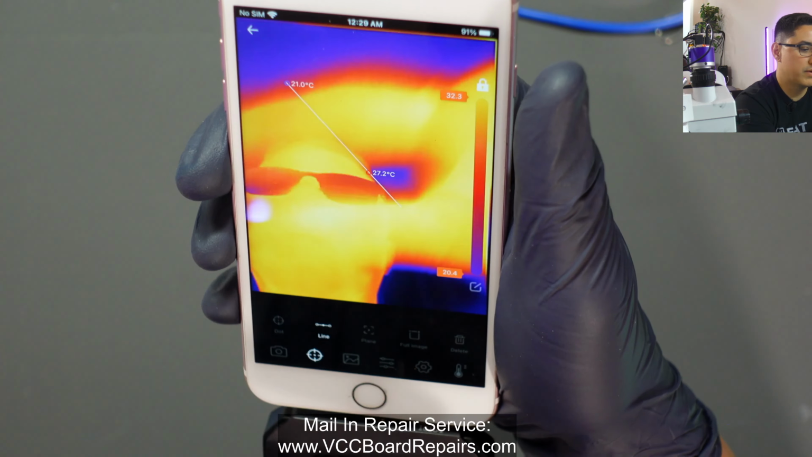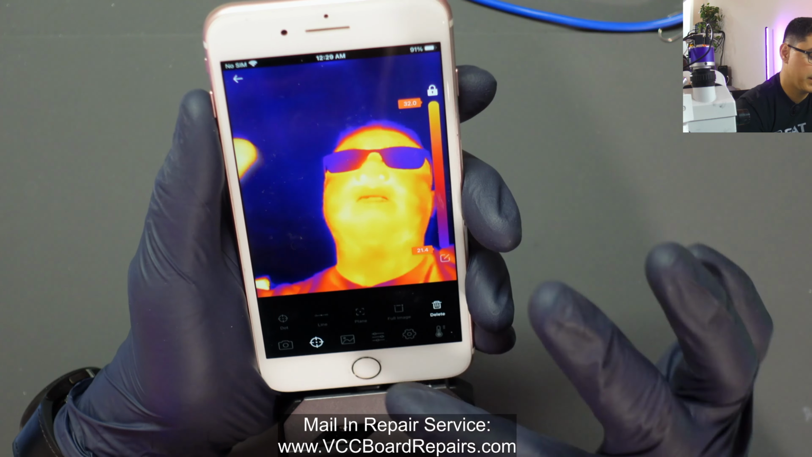Plane, I don't know what that does. I think just auto. I guess it just puts dots wherever, or full image. But if you don't want anything on the screen, that's fine too, because oftentimes I just use the heat signature, like the brightness of something lighting up.